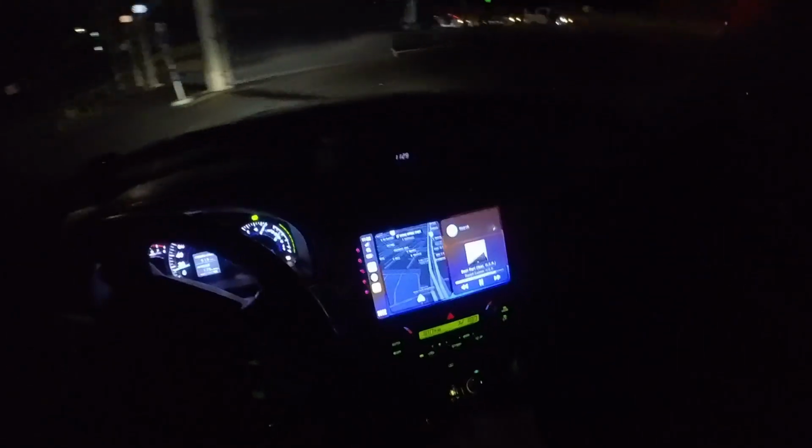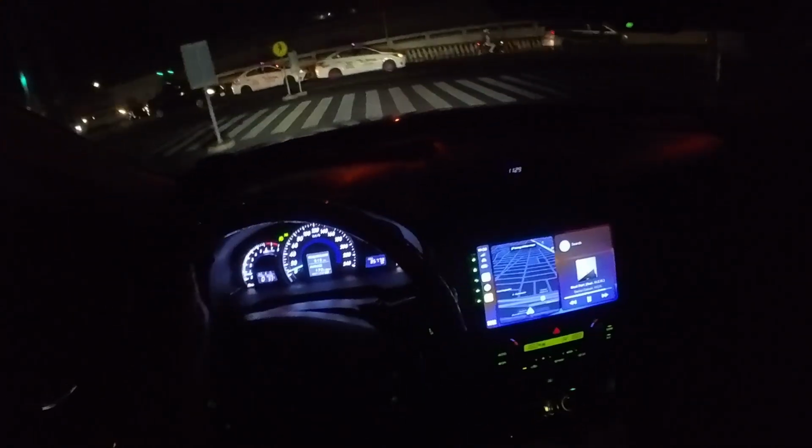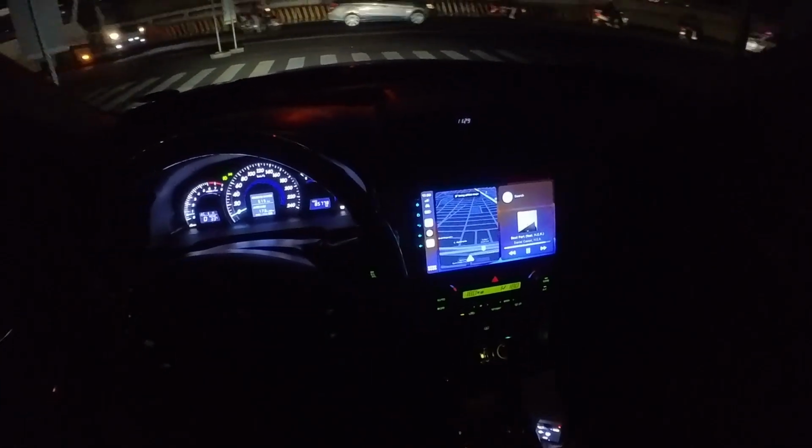So yun, guys, I did change the wipers, by the way, kasi when the season comes, which is June, July, rainy season, ready na ako. Yun, guys, ayusin ko lang yung plate number light. I have an extra one, which is good. Yeah, on the way home, it's already 11:30 PM. So still may kotse, but wala naman traffic.